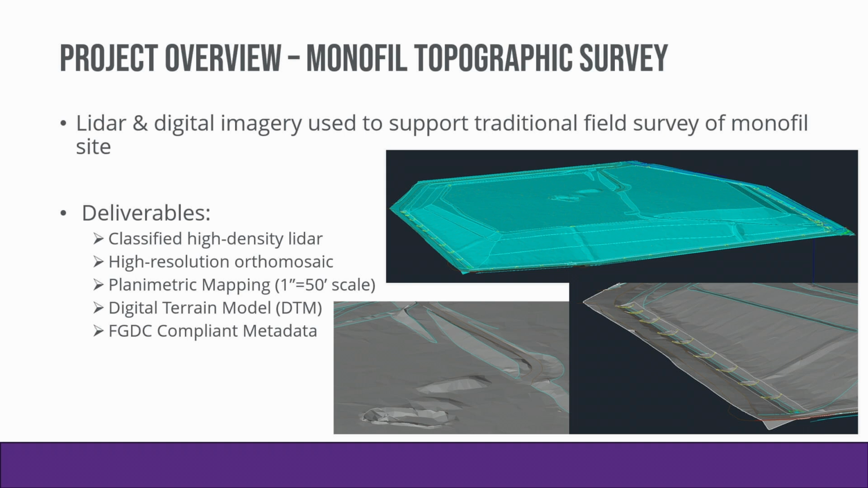Some of those different deliverables. The one that I want to call out is the FGDC compliant metadata. For those of you who were in the point counterpoint thing at lunch today, Megan was talking about the importance of FGDC compliant metadata. So for all of our projects, that's something that I'm personally sitting down and writing for each project.